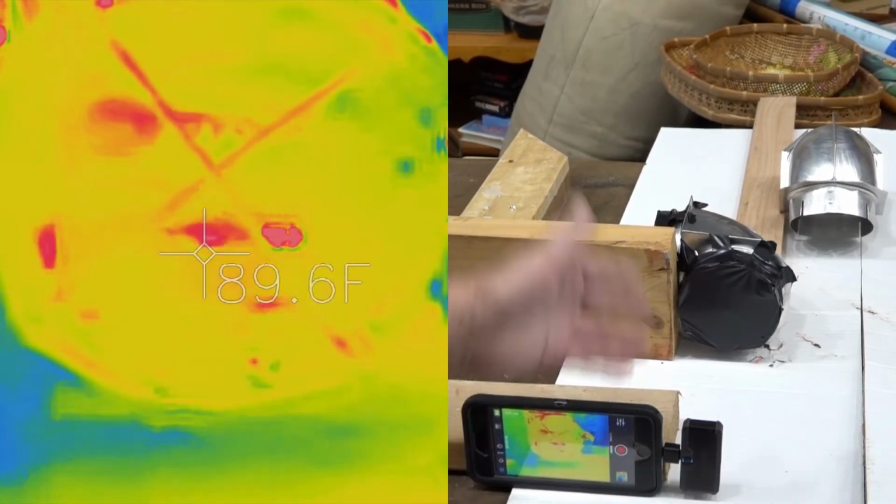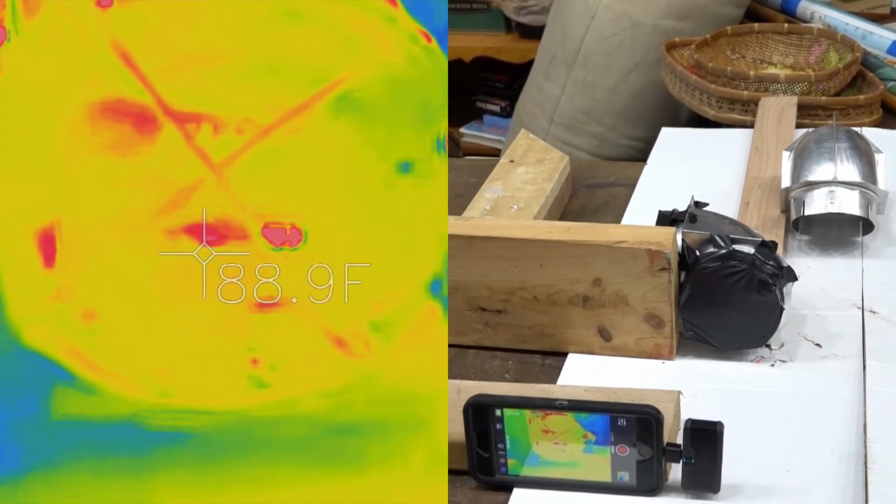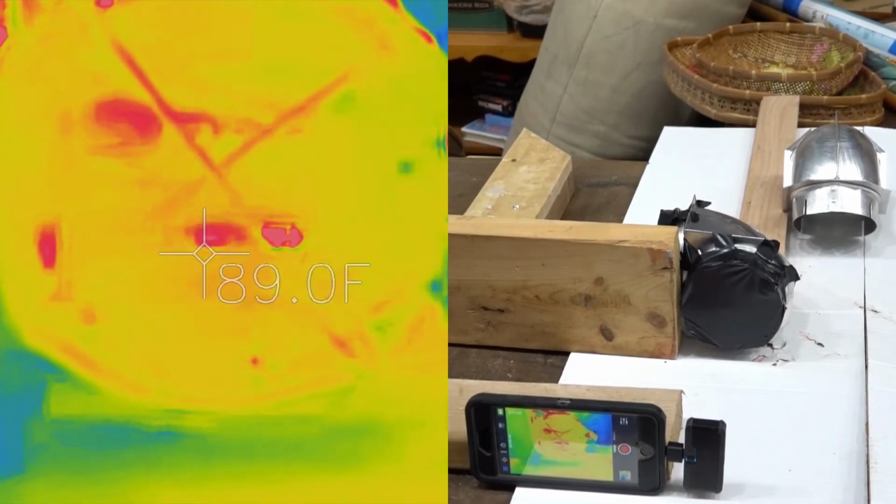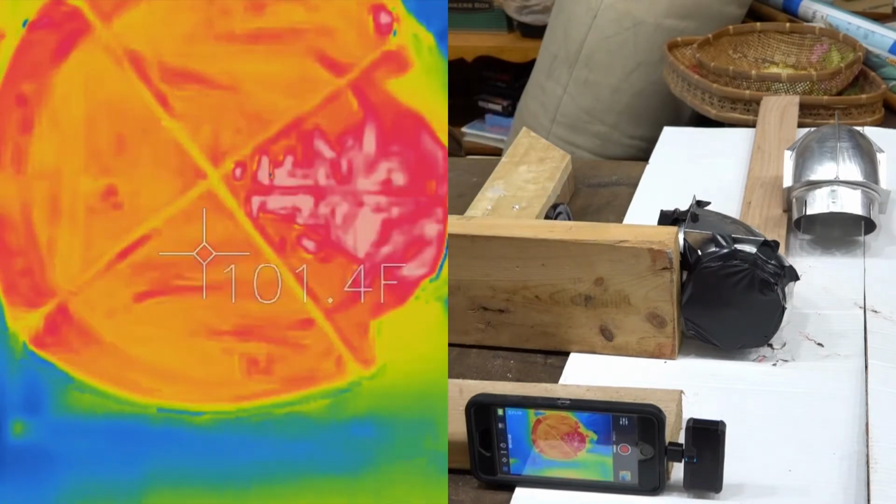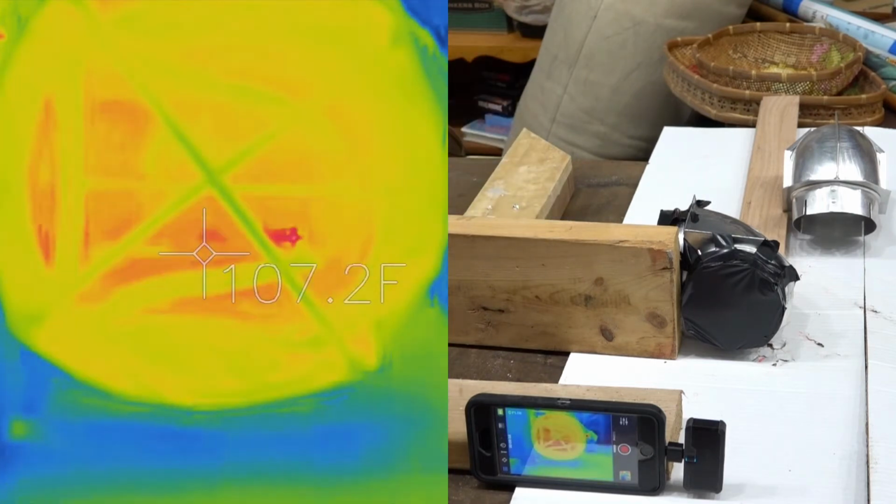Even though you can't see it with visible light, there's enough infrared getting through that you can see that X shape. Now I've got this ceramic lamp over here. We're going to just hold that down like that. You can see it really shows up there, no question about it. And I'm going to take that away.